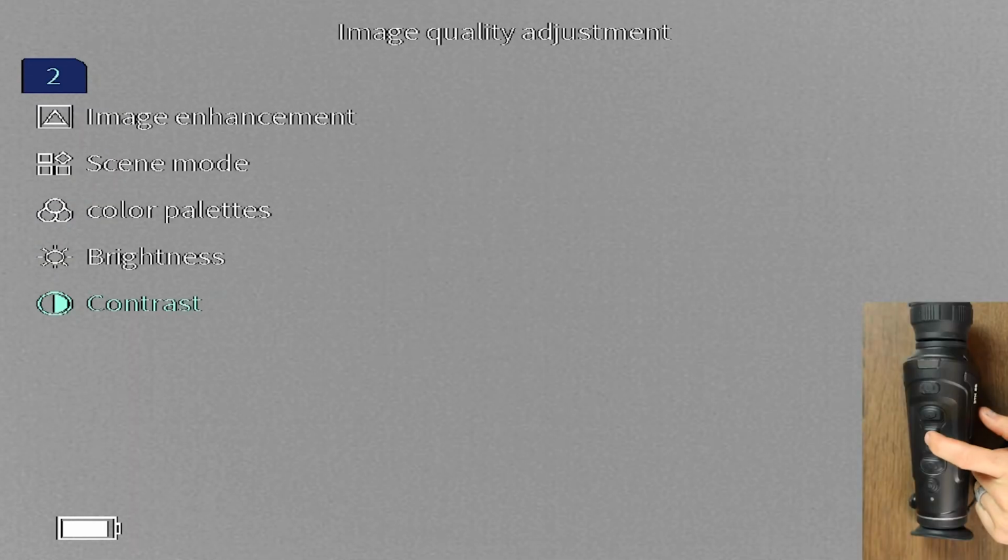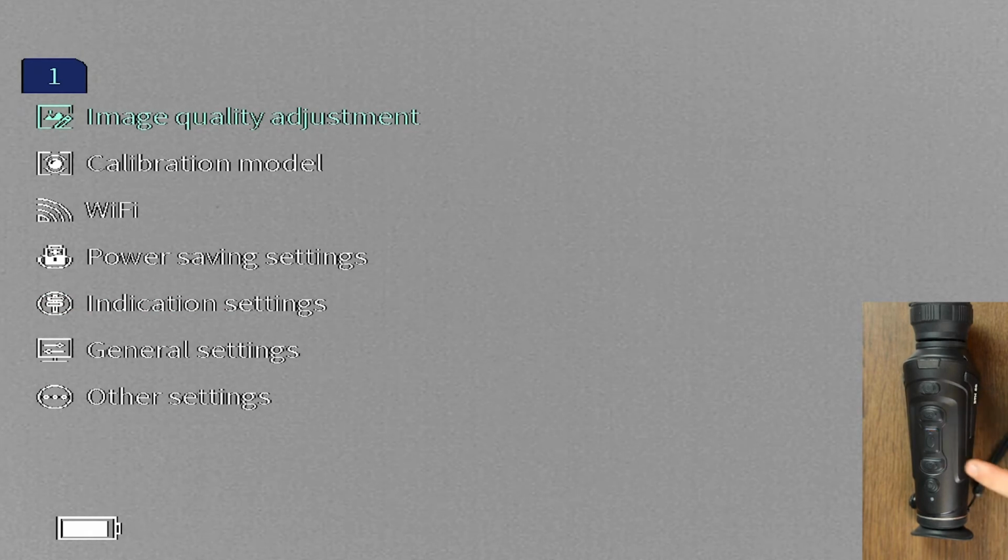Now if we back out of image quality adjustment, again by pressing and holding to back up to the next menu, we can come down to calibration model. Now this is going to change how your nuking takes place. It comes set to automatic from the get-go, and what that does is when the scanner senses that its image is starting to get a little bit of noise, it's going to automatically close the shutter, freeze the image, and reset itself. Sometimes that can get a little annoying if you're panning across the field and all of a sudden it freezes up on you. It's not actually broken, it's just recalibrating its image.